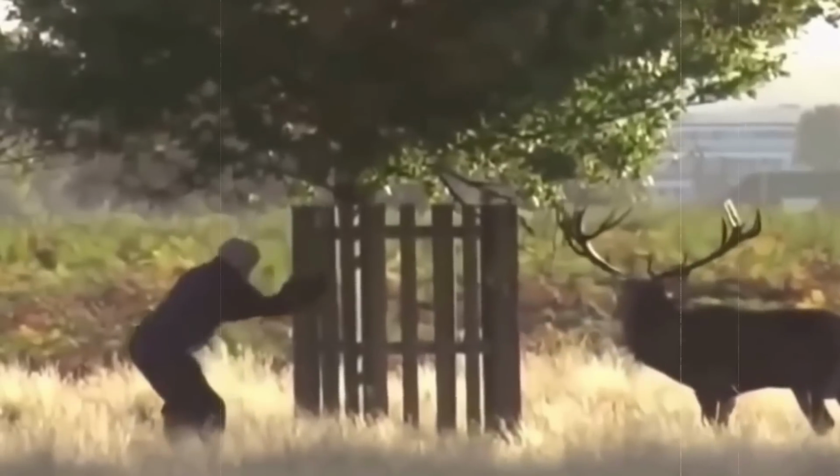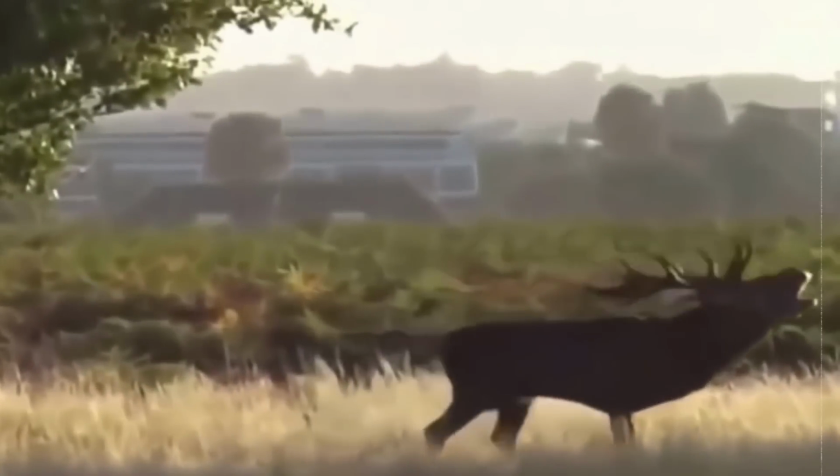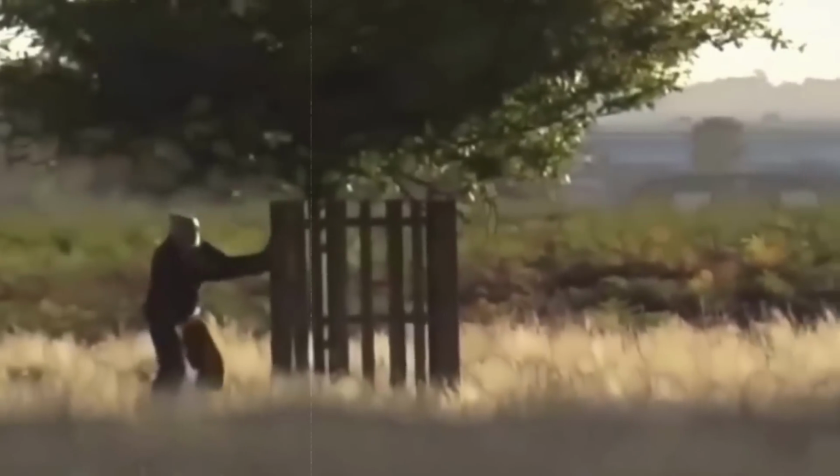For me, the protective behavior of the stag is a reminder of how wild animals can react unexpectedly when they feel their space is invaded.